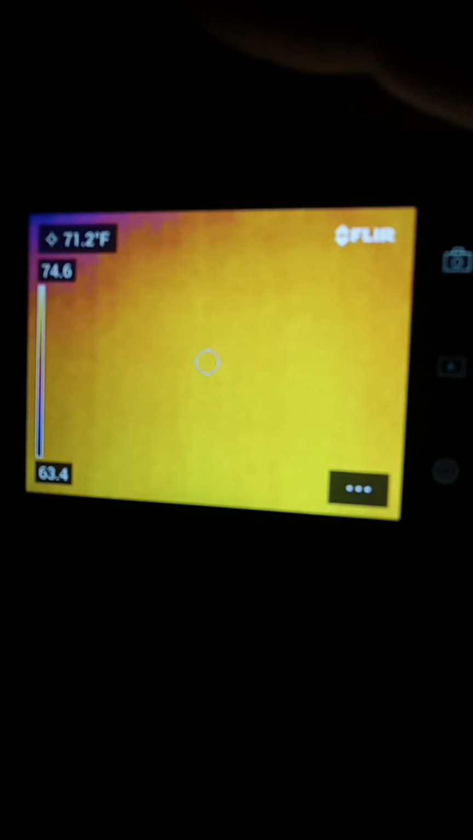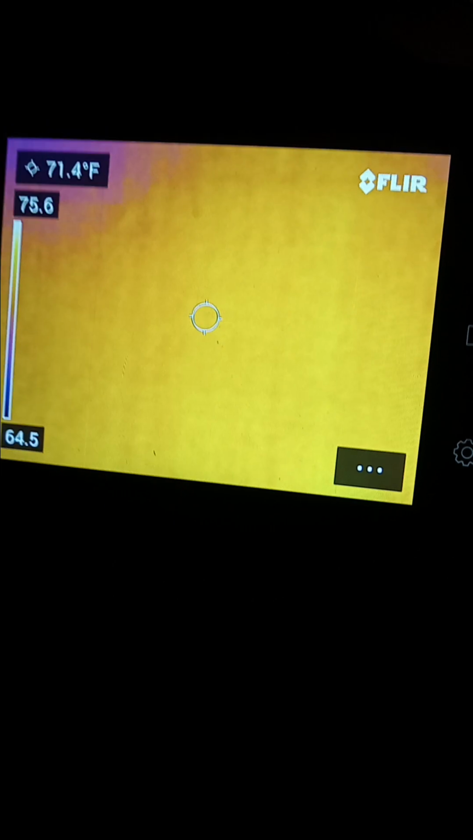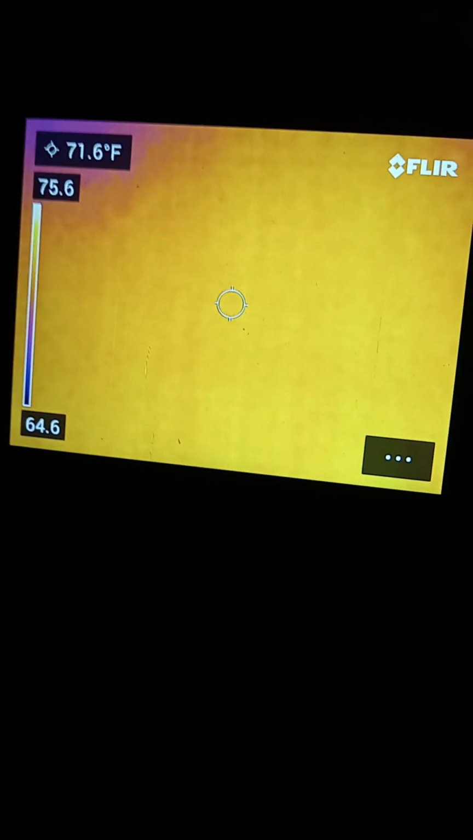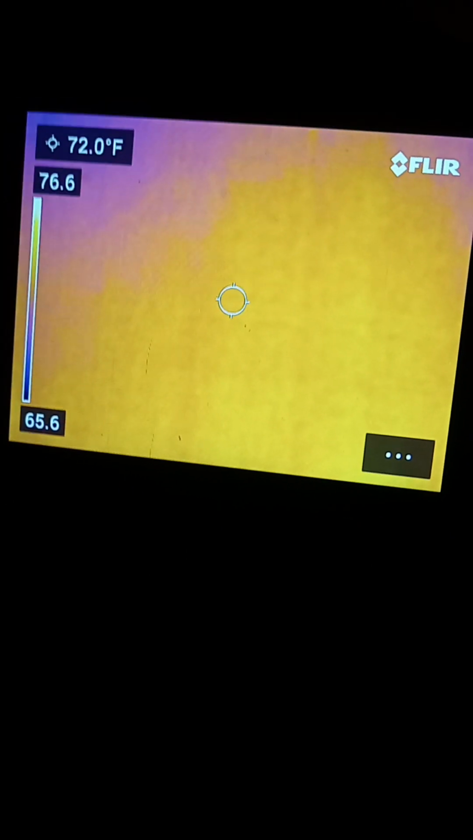Are there any ghosts and spirits motivated to do that for me so I can see a cold spot? Because whatever that type of material is, it's like a stone type material on the floor, but I don't think it's actual stone.